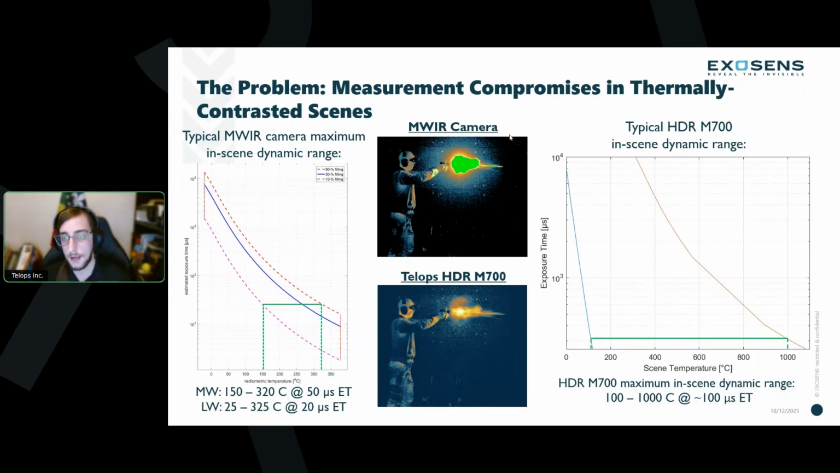But if we look over at the HDR curve on the other side, the typical in-scene dynamic range for the HDR, you can see that those 10 and 90% levels fell out quite a bit faster, which gives us a much wider green bracket there at the bottom, or the dynamic range, 100 degrees C to 1,000 degrees C with a 100 microsecond exposure is what we rate this camera at.